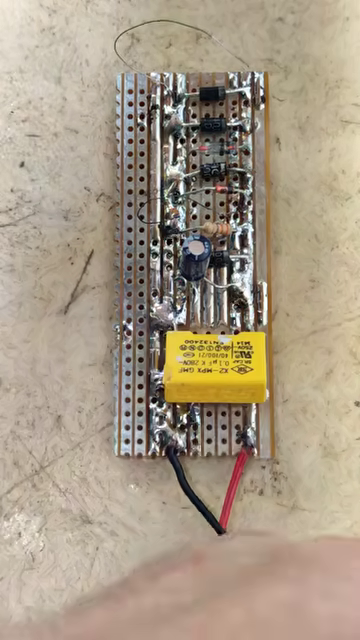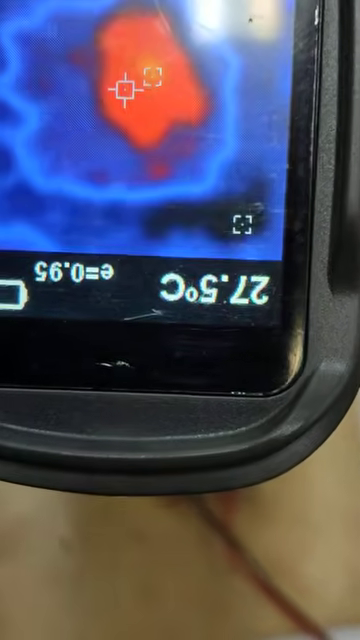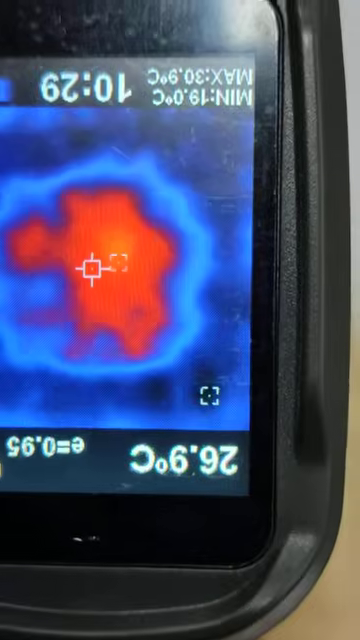I'm going to disconnect the power and watch the temperature. Watch the temperature going down. Okay, 27 something. Let me do this again, and again. All right, so now I'm going to connect a direct short and watch the temperature jump straight away.